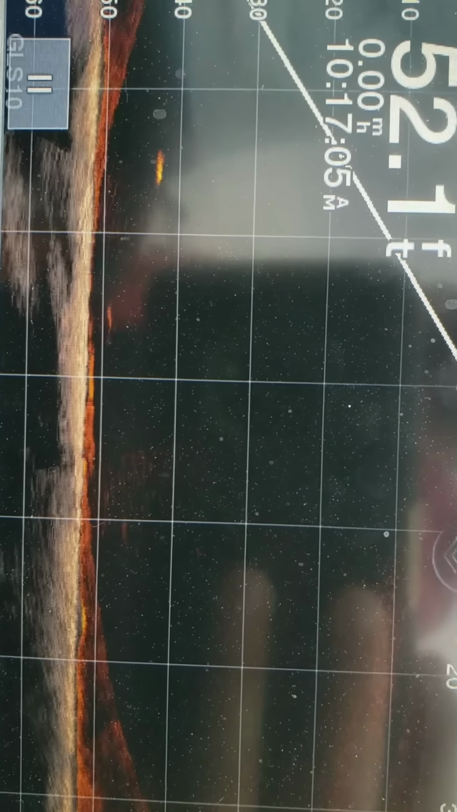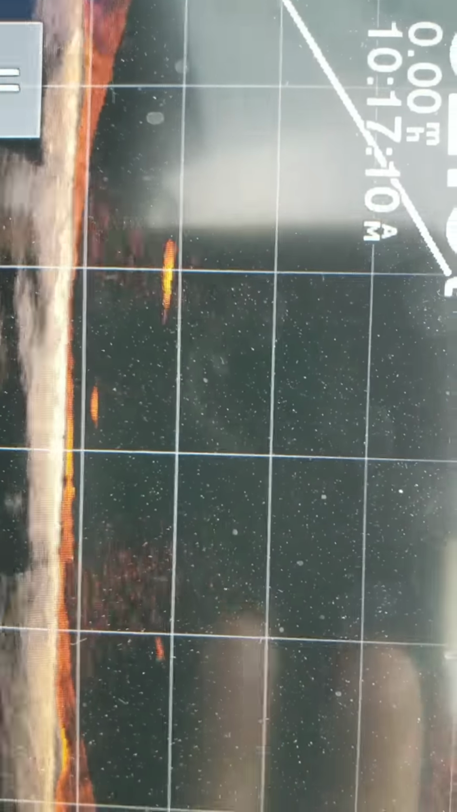Oh, he's coming way up. Yep, he's coming. So there's a jig going up and down to the right of the screen. And there's the trout coming. Nope, just keep doing the jigging motion right now. He's coming, he wants it. He just looked up. You can see him actually look up.